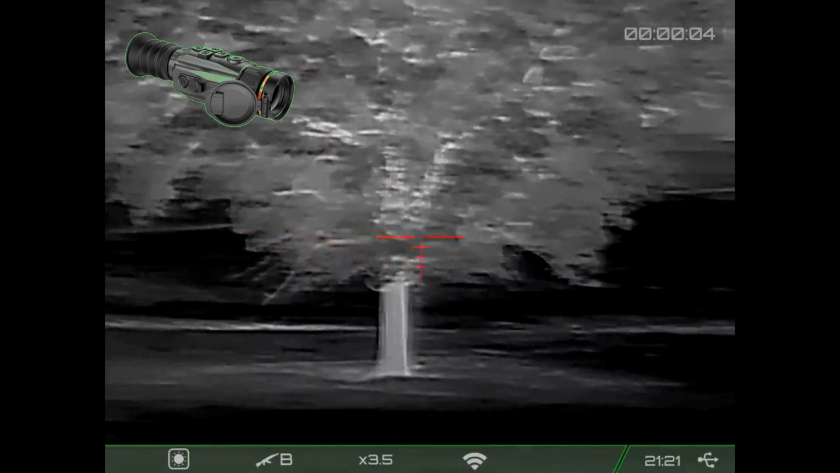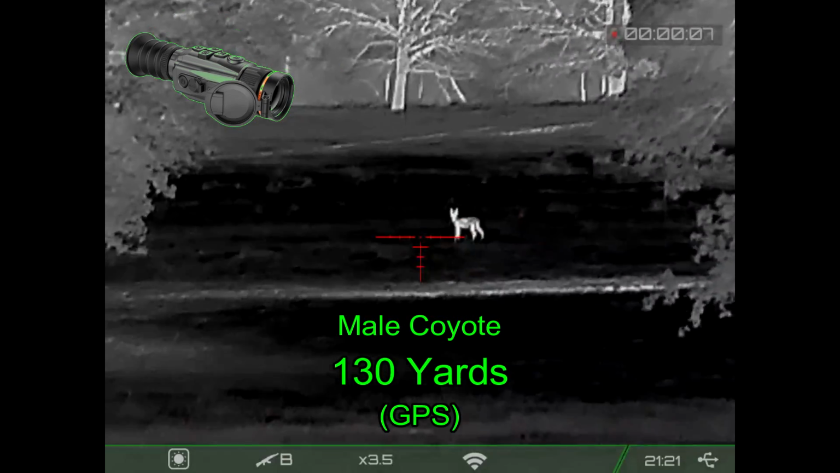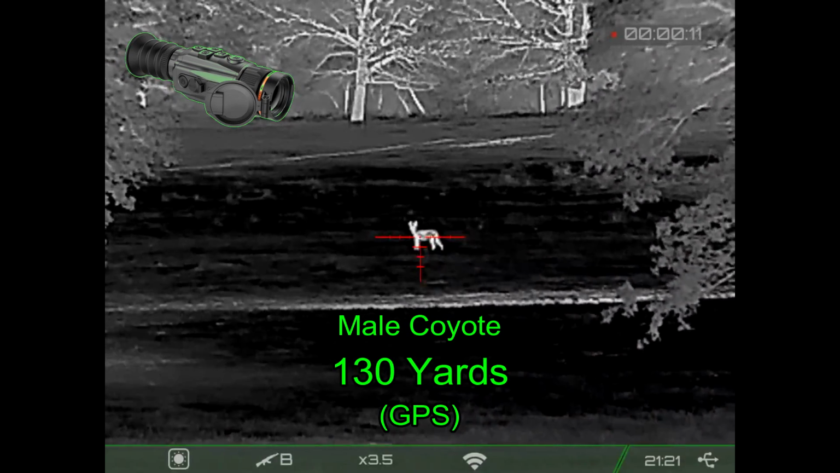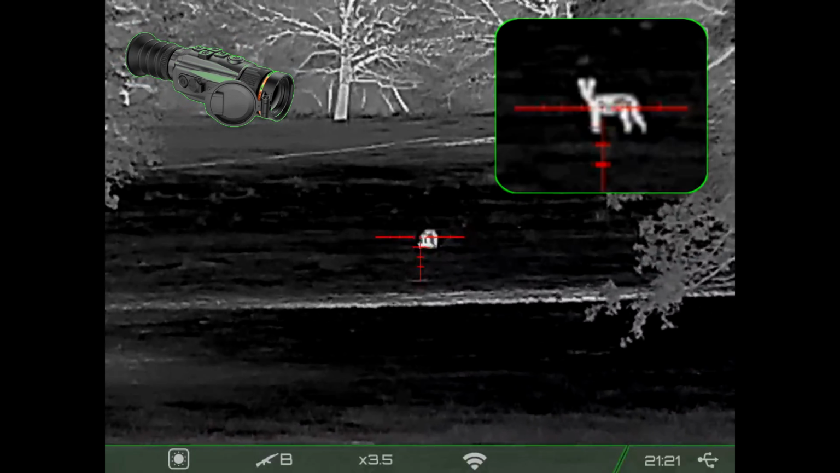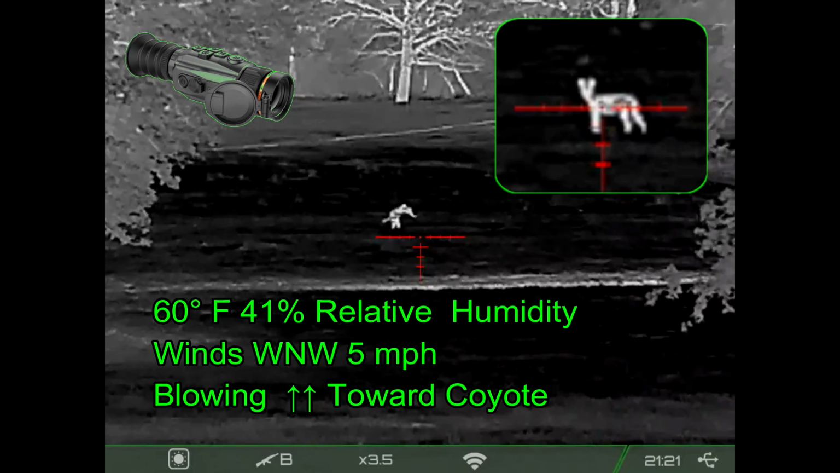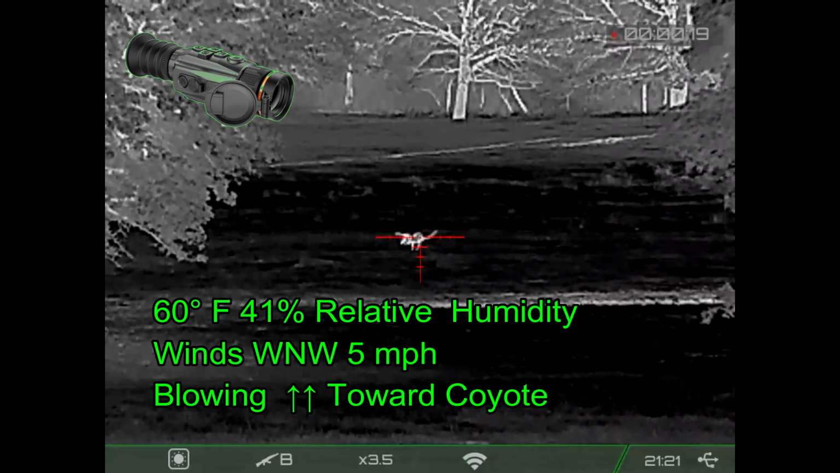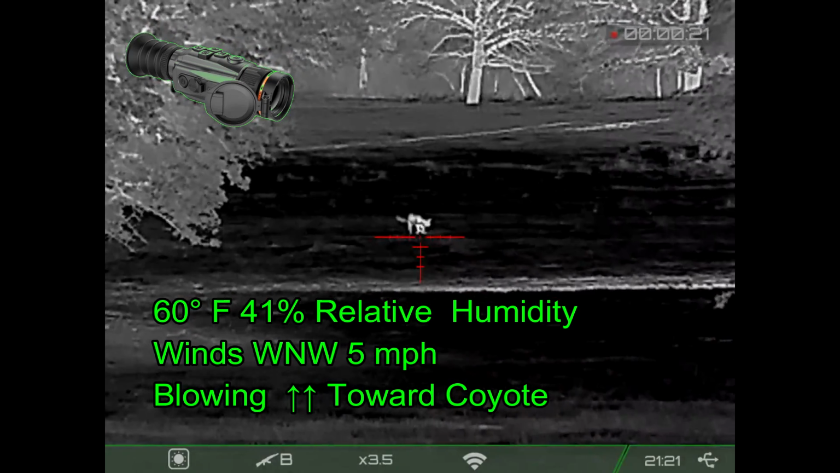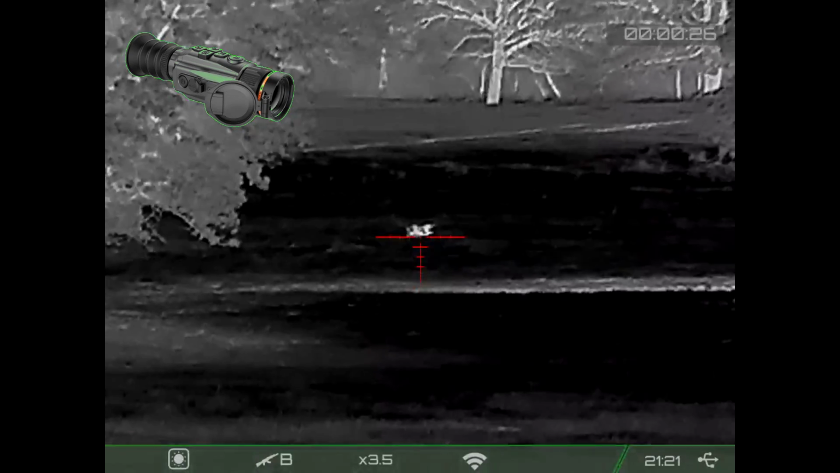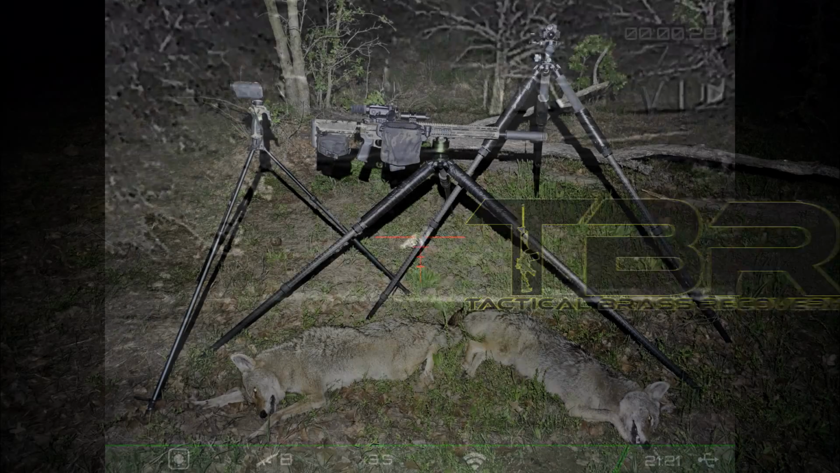After returning to the truck, I continued to wait for hogs when another coyote popped out. They're at 130 yards. I don't have time to get the other optics turned on. The first shot was a quarter toward shot, entering at the rear of the shoulder and exiting out of the abdomen. The second shot missed, and the third shot puts it down for good.